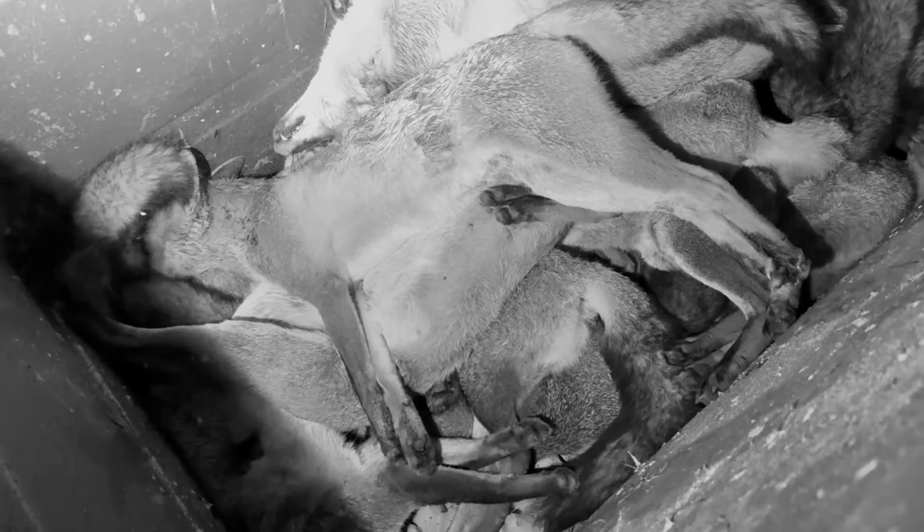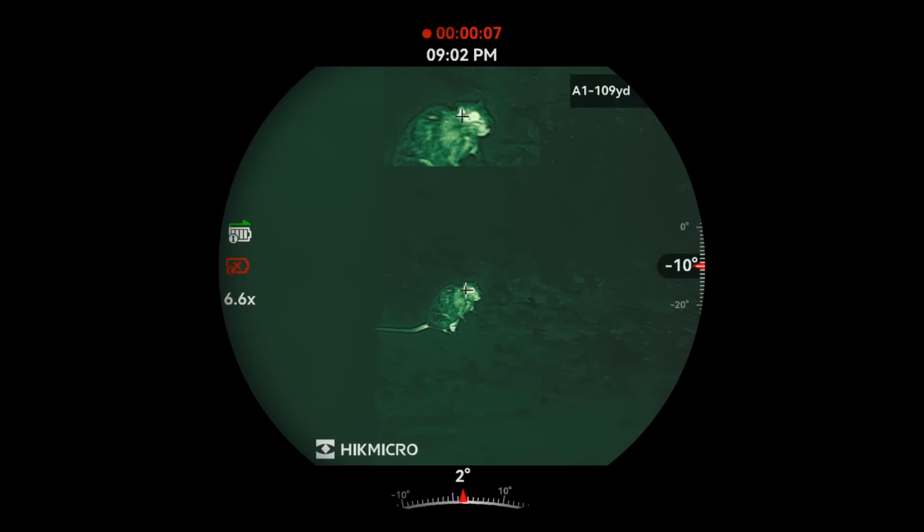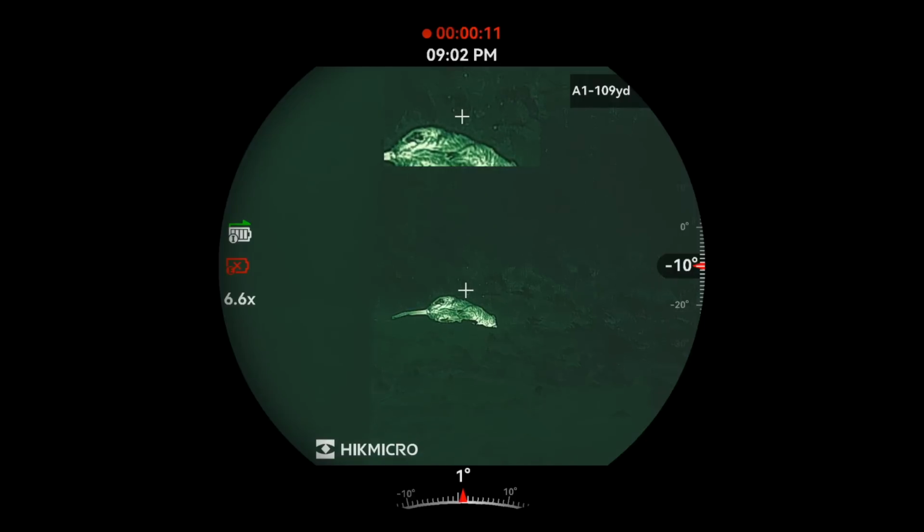With all but one of the foxes now in the dead bin, destined for the incinerator the next day, it's time to head home. Next time out, I'm back out with Dwayne on the rats, and we take a closer look at the Stella 3.0.